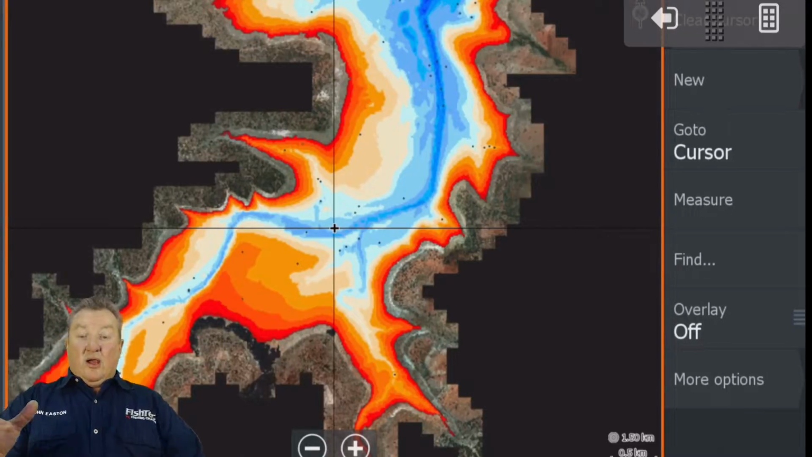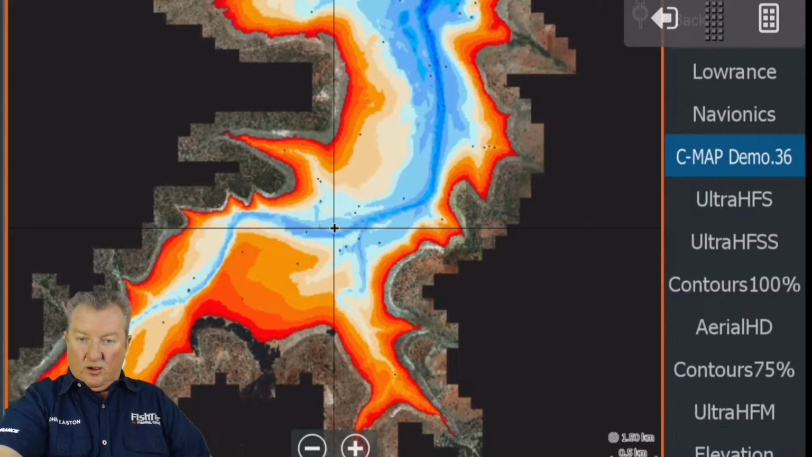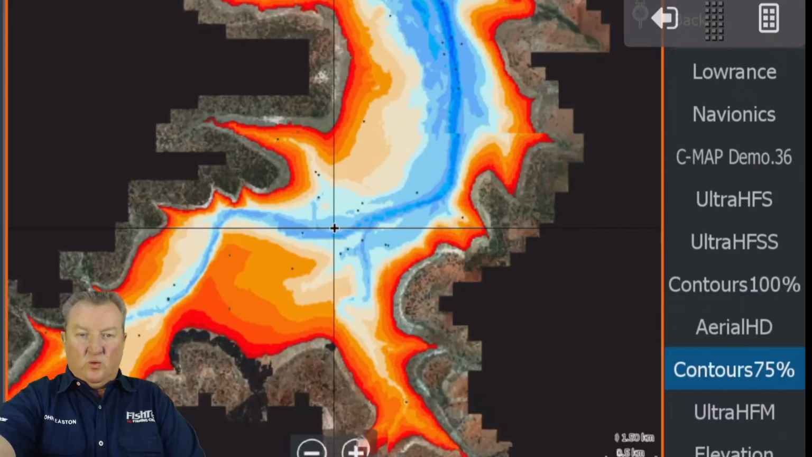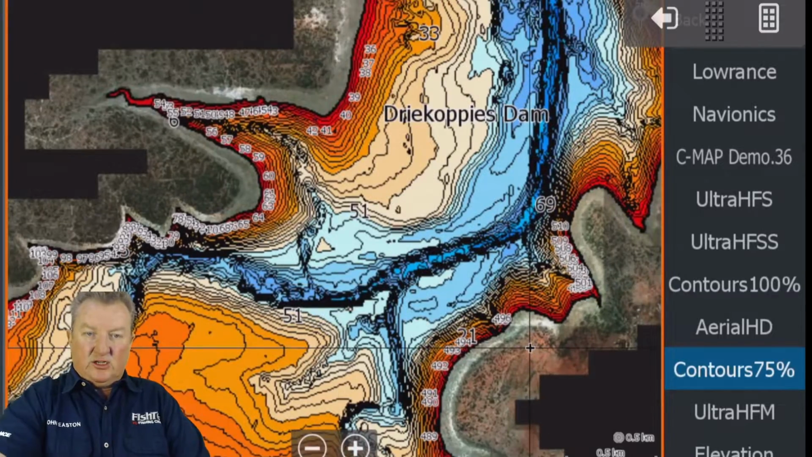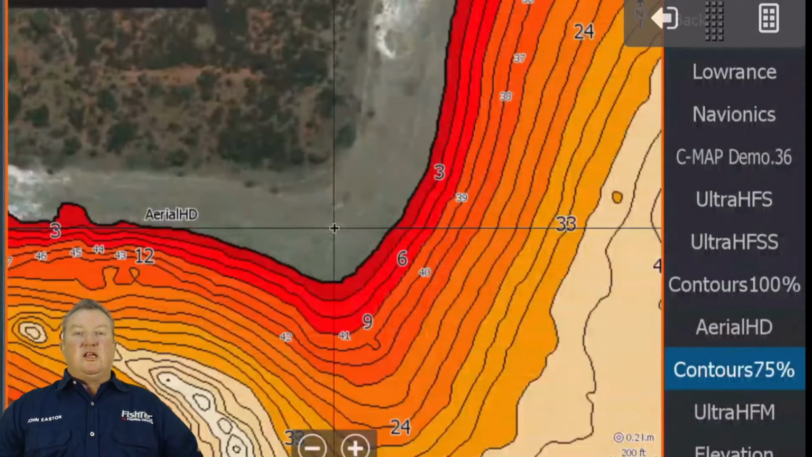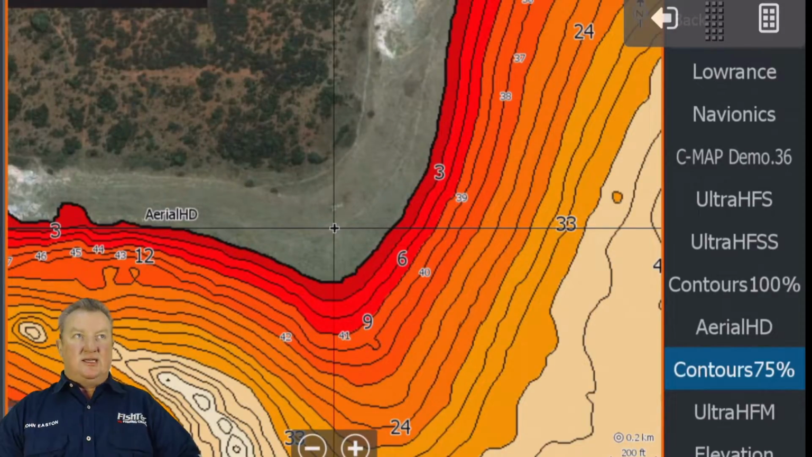Awesome. Guys, as you saw here, we are using the contour 75%. And I want to tell you why we're doing that. Let's take a flat section like that. Remember how with the charts, you usually have to go to satellite and there's a ton of things you've got to say yes to. Okay, here we go.